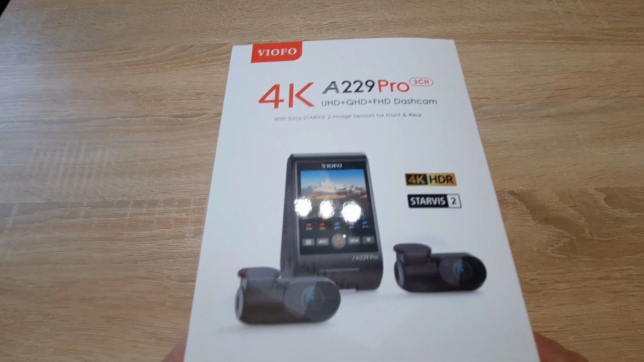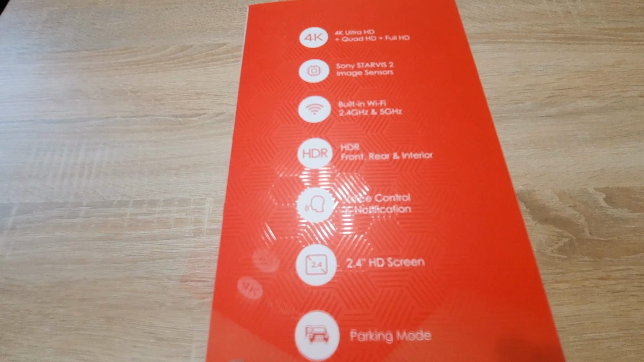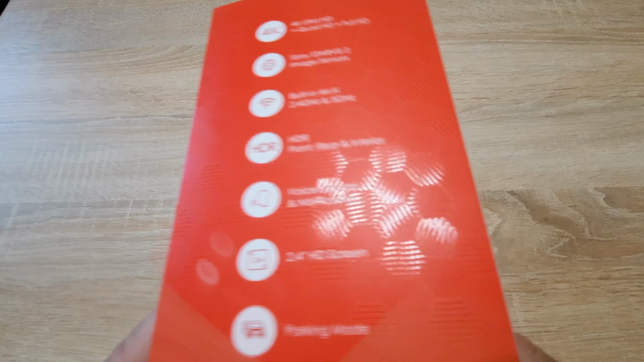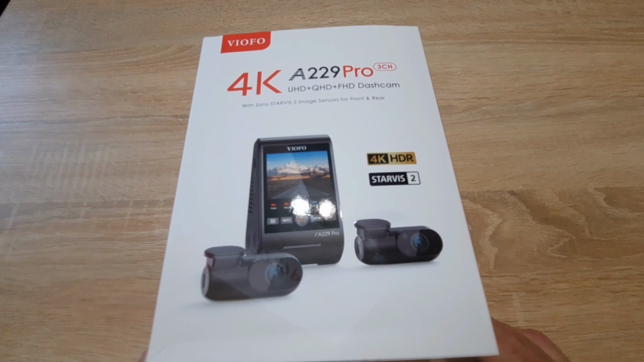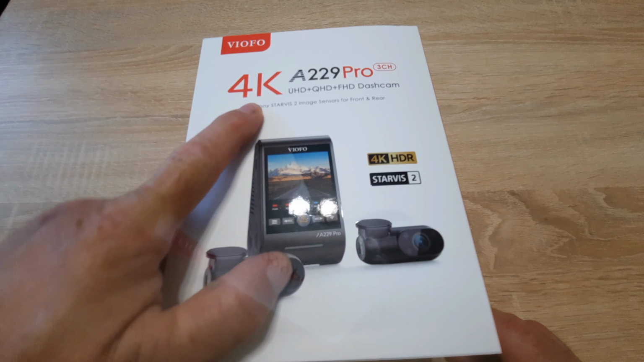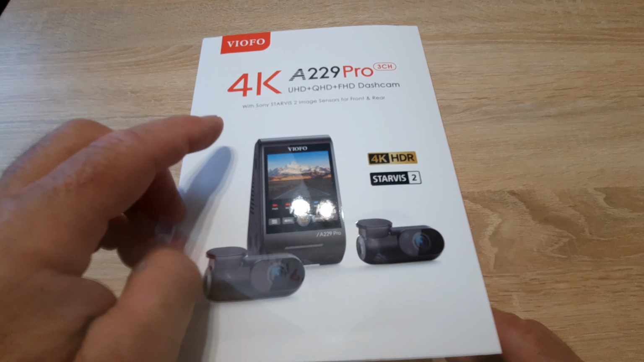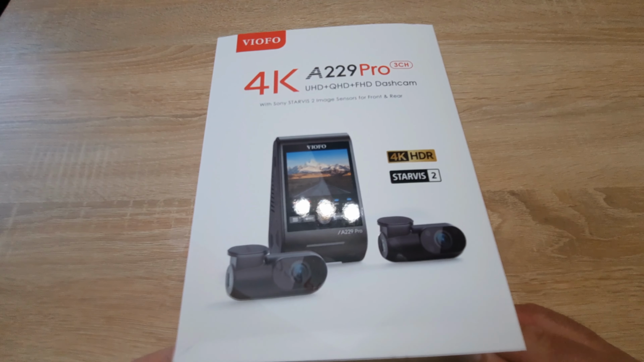Back to this product, any dashcam with HDR, it doesn't have to be Viofo, can record license plates at night, but you need to buy a well-known brand, because the HDR must be true and not some fake HDR. The resolution is not so important. The important thing is the image sensor size and the HDR. So this is the 3-channel model.